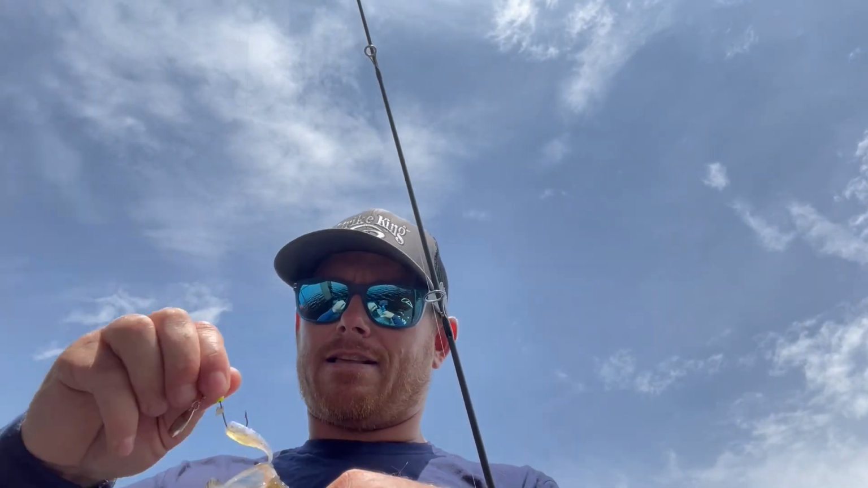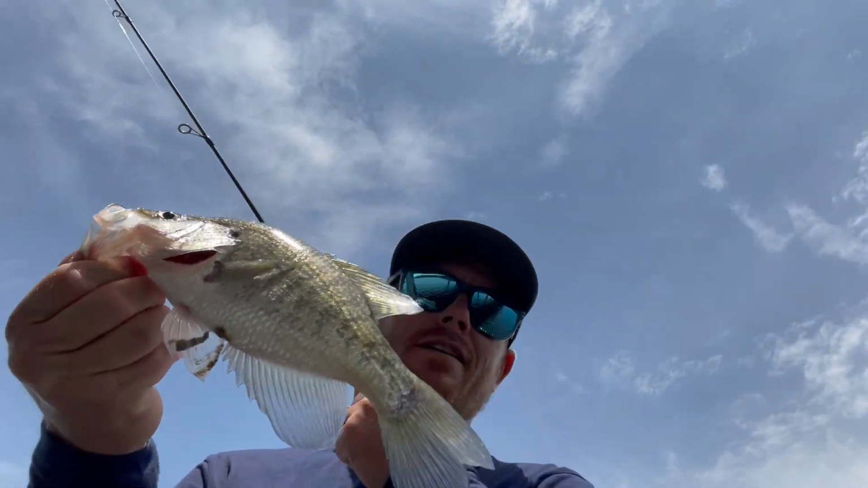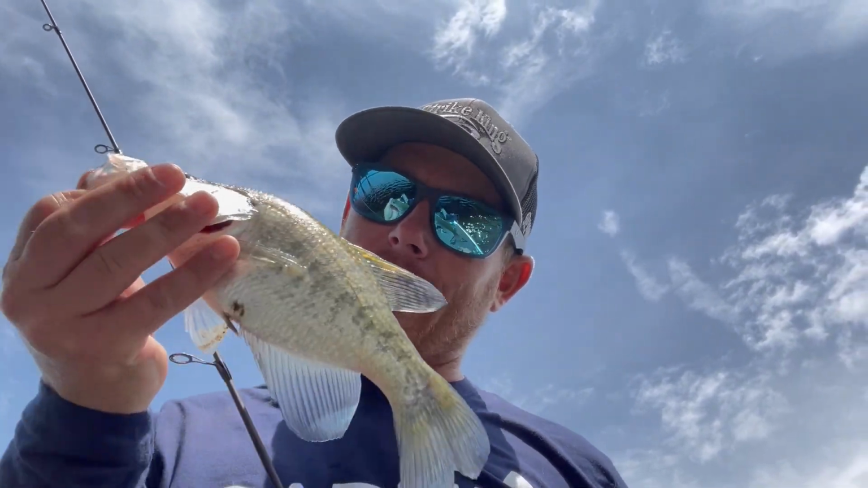And here's a look at that particular crappie. Not a giant, like I said, but a nice one. So guys, I hope you learned how to use your Livescope to catch these crappie. I hope you enjoyed seeing some of these strikes. This is a lot of fun. Didn't catch as many crappie today as I'd like, but every once in a while, that's just how it goes. It's kind of a weird condition day.